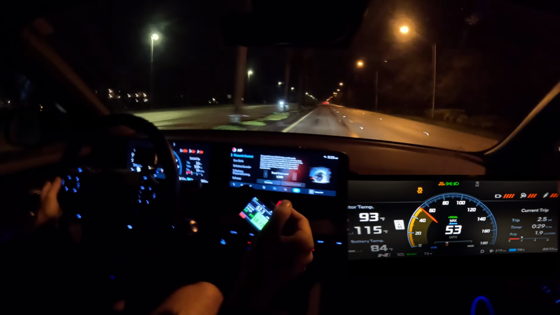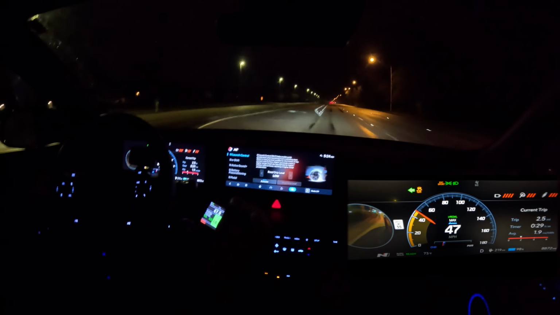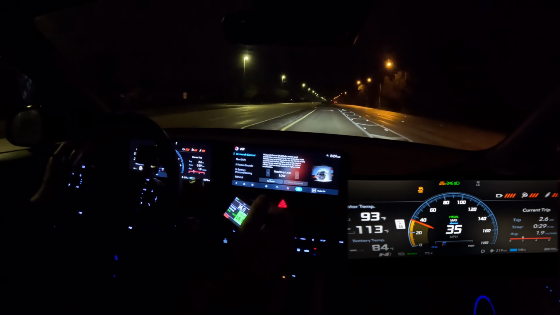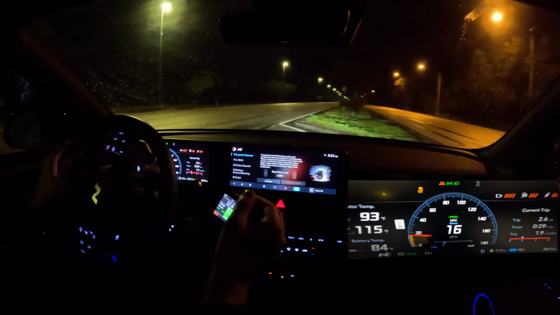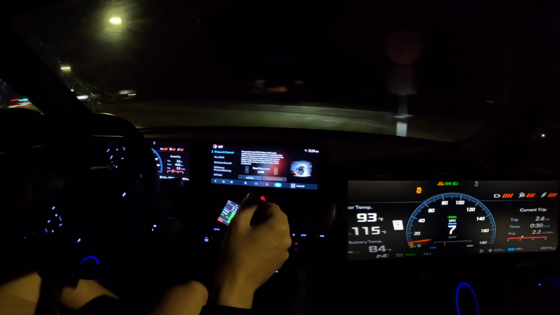I will say the one pedal driving in here is noticeably more aggressive compared to the normal Ioniq 5 one pedal driving. It's much touchier. I wouldn't say the maximum braking is that much more, but it's touchier.